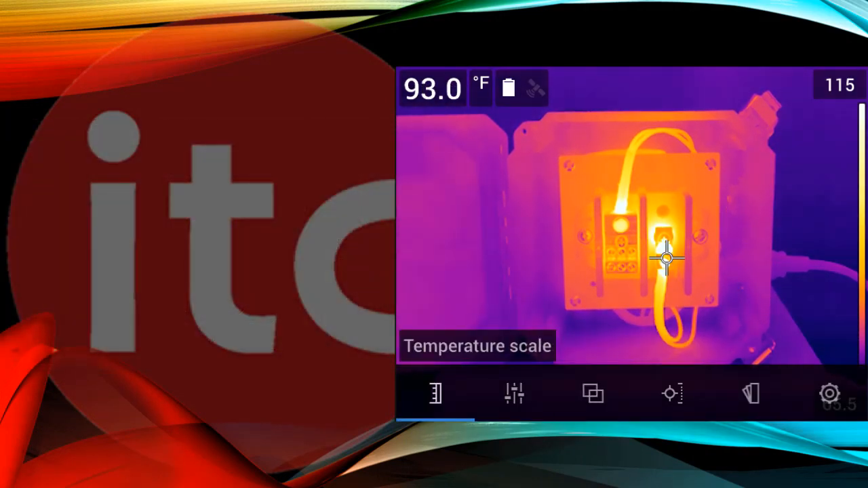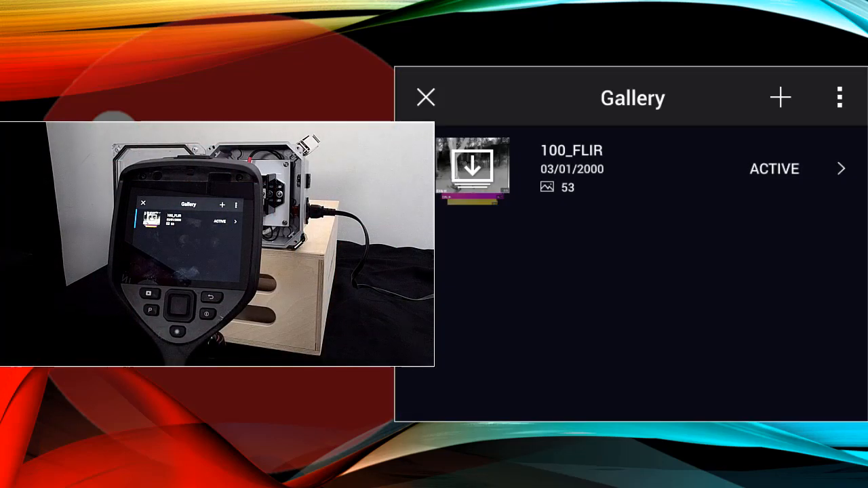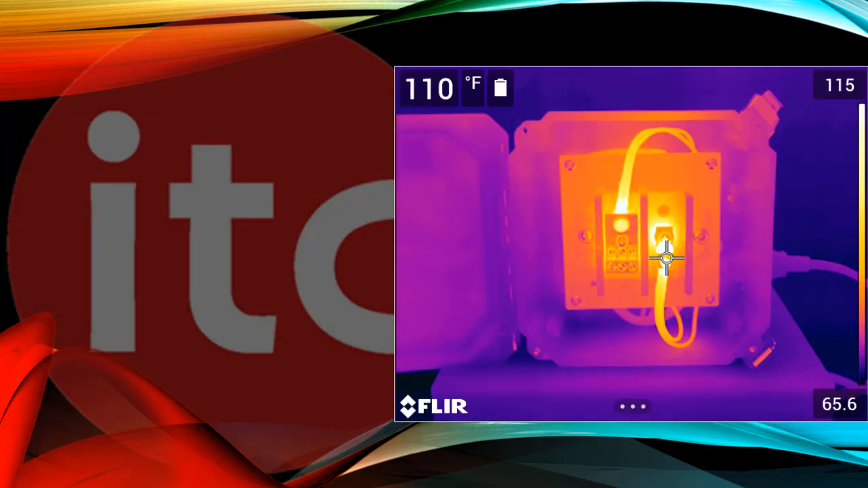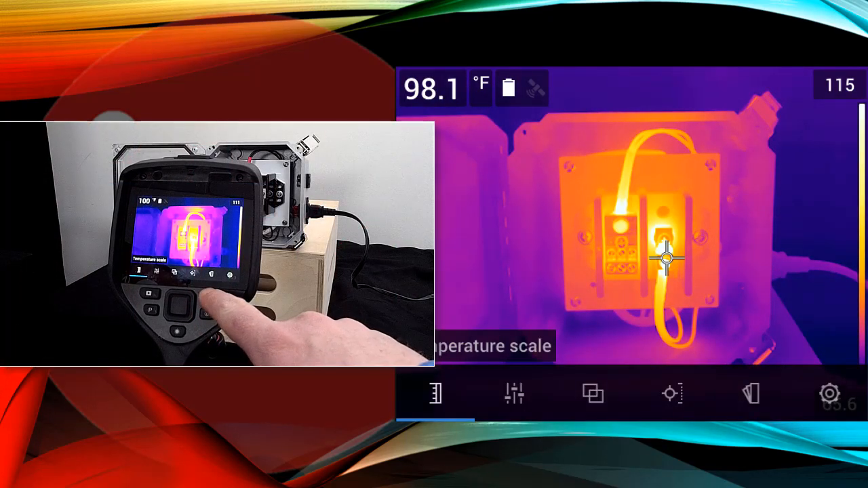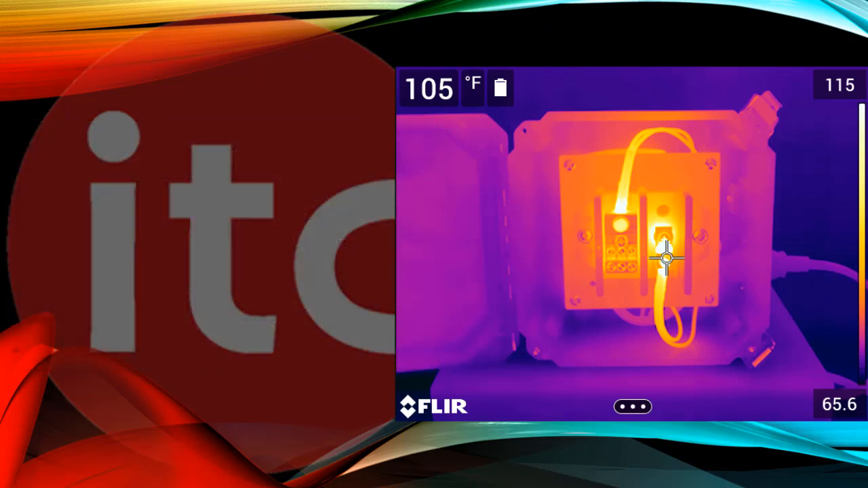To the left of the navigation pad is the Image Archive or Playback button, which is used to open and review any saved images. To the right of the navigation pad is the Back button that, while in the menu system, you can back out of a selection to the main menu or go back to a live image.